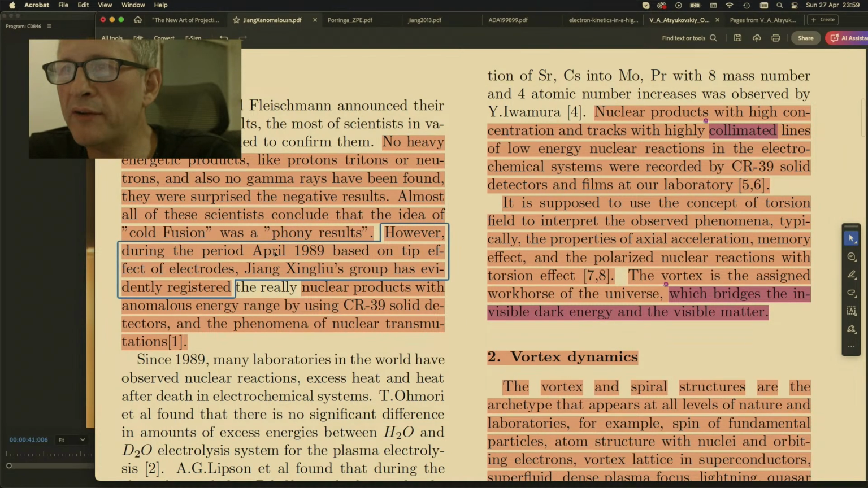However, during the period of April 1989, this is just after March the 23rd, it's very close. It's April 1989, based on the tip effect of electrodes.